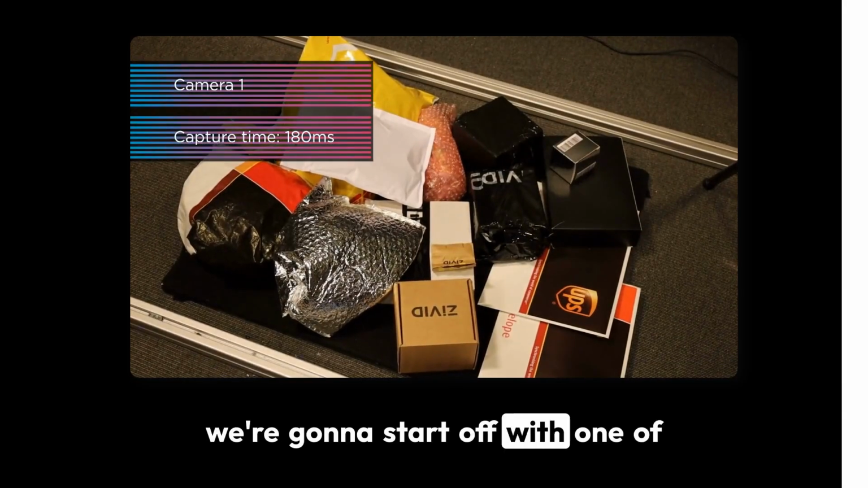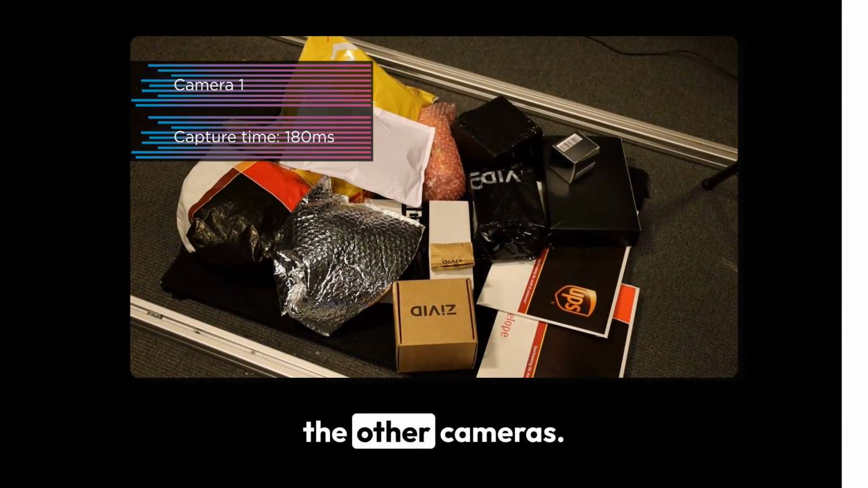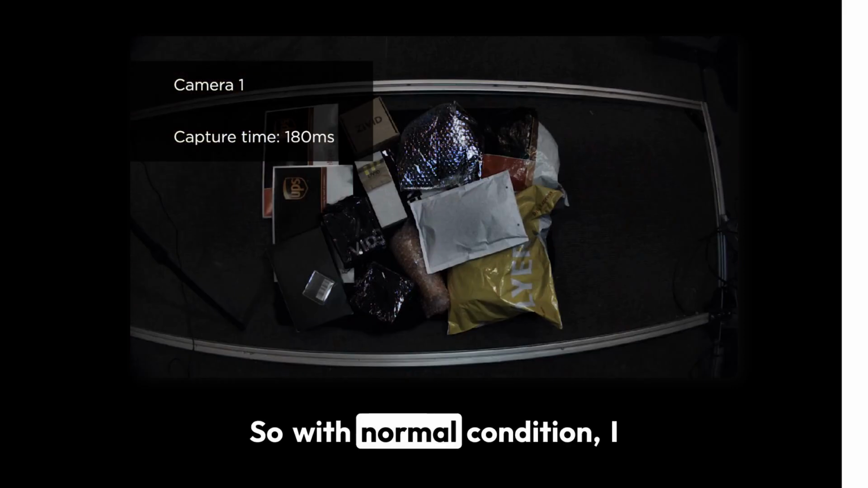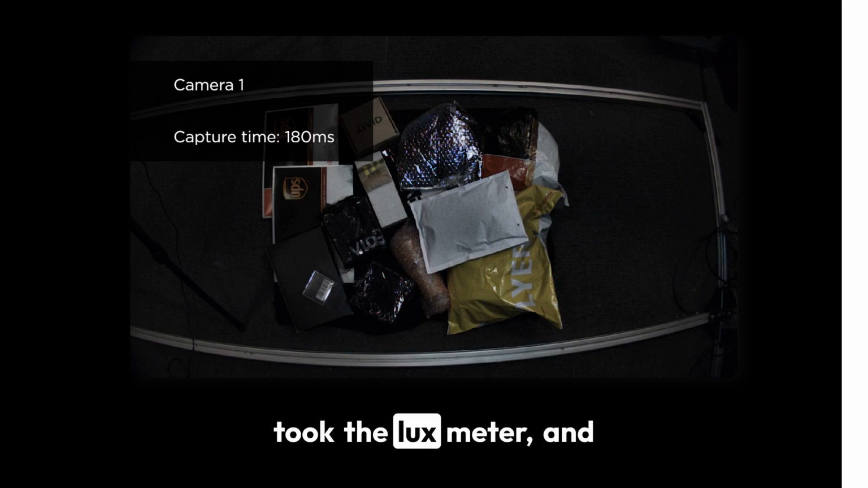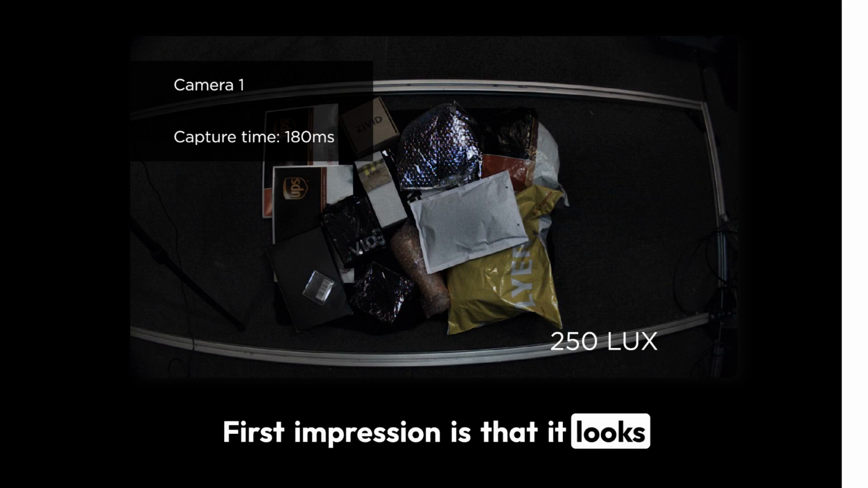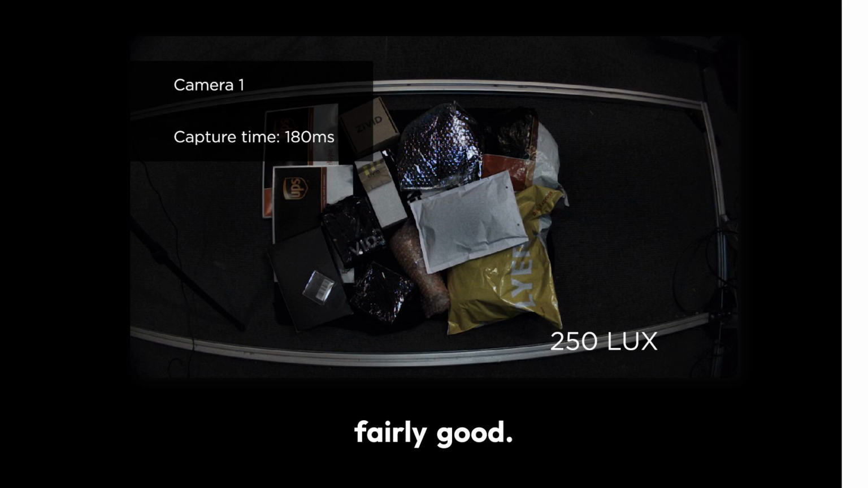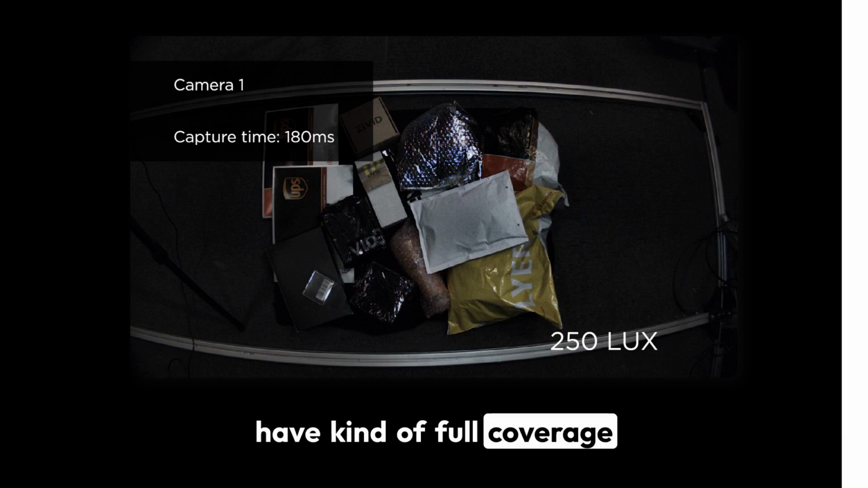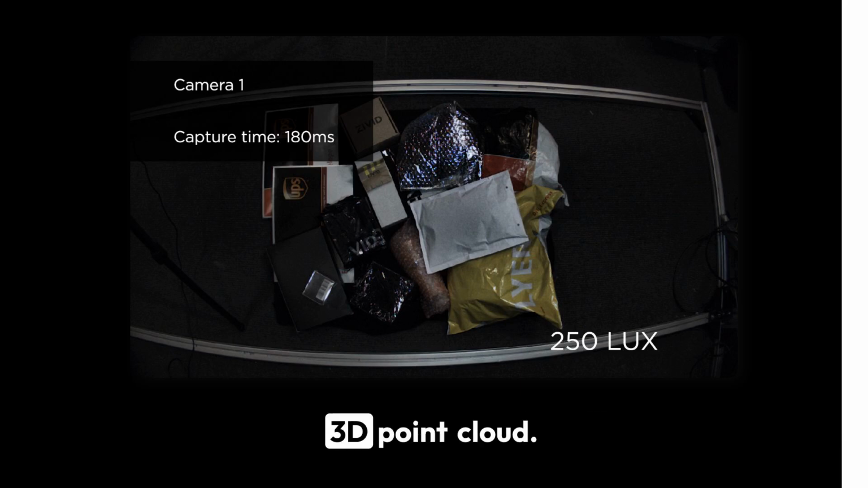So we're going to start off with one of the other cameras, and on the screen here you can see the results in normal conditions. With normal conditions, I took the lux meter, and it's 250 lux of ambient light, so kind of normal office light. First impression is that it looks fairly good. The colors are quite correct. However, we see that we don't have full coverage when it comes to the 3D point cloud.